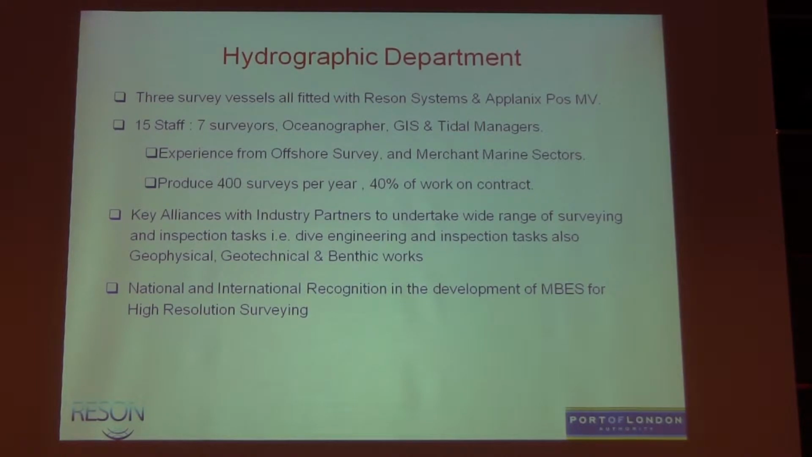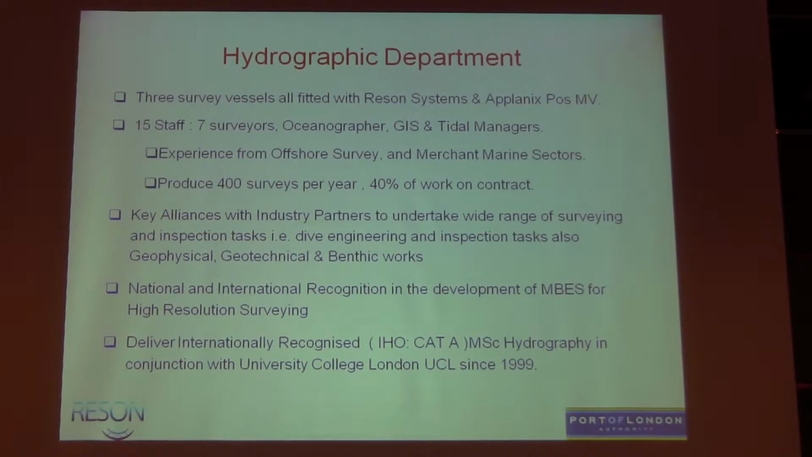I think we have gained a national and maybe even an international recognition in the development of multi-beam for high resolution surveying, and I'll show you some examples of those. And very importantly, I think Danny alluded to it yesterday, and we've just had Doctor speaking to us about the Cat B course. You really do need trained surveyors to get the most out of this equipment. Effort in equals results out very much.